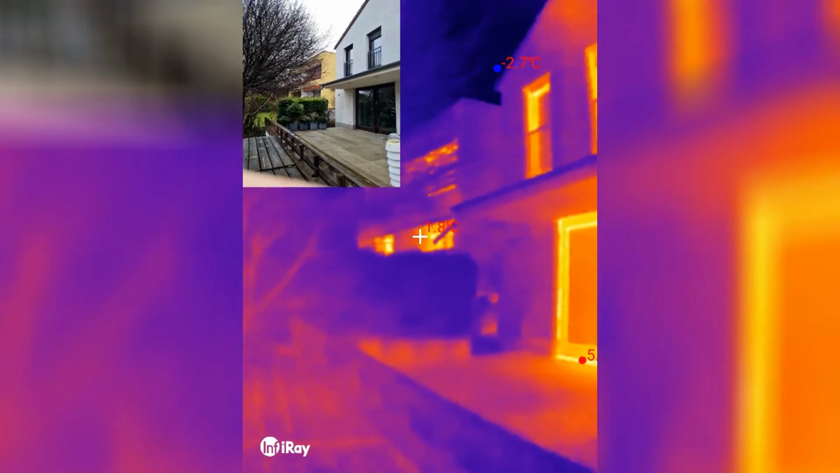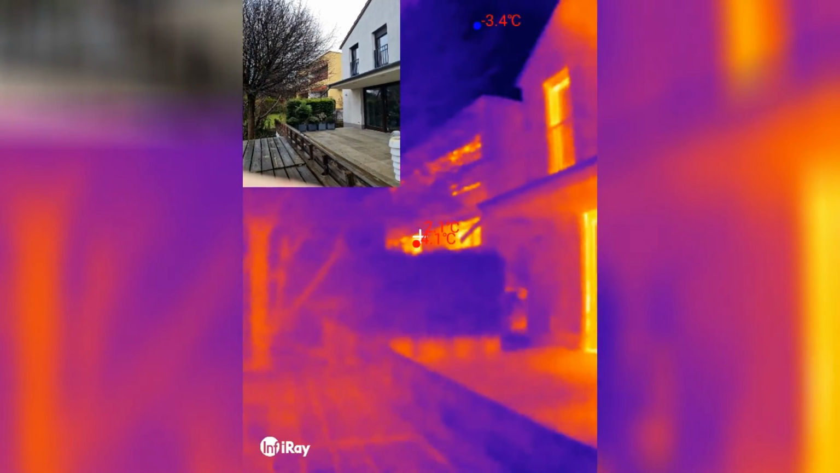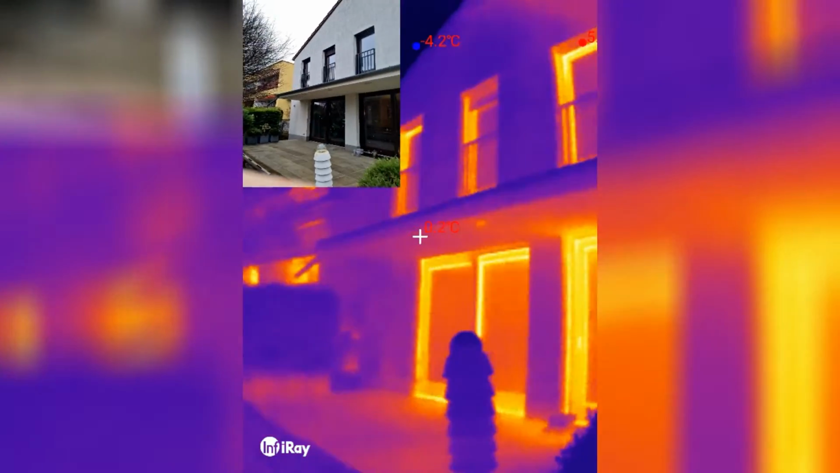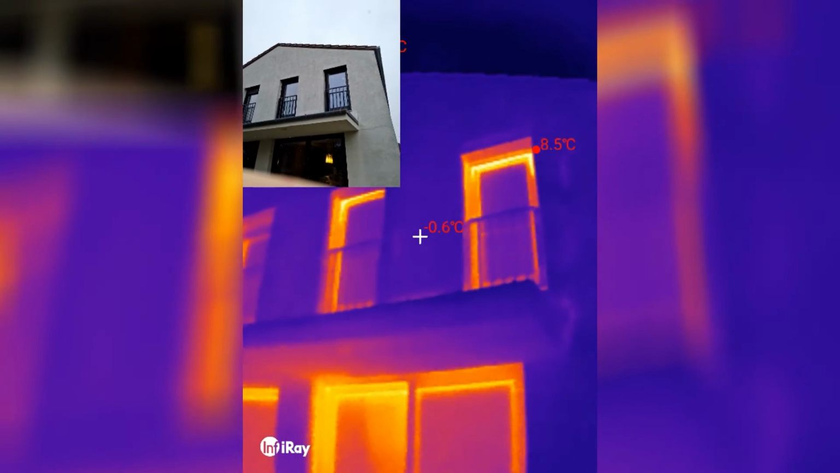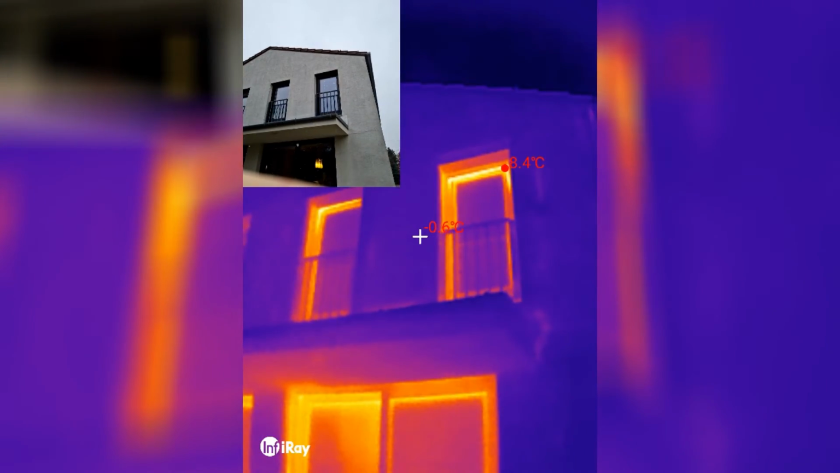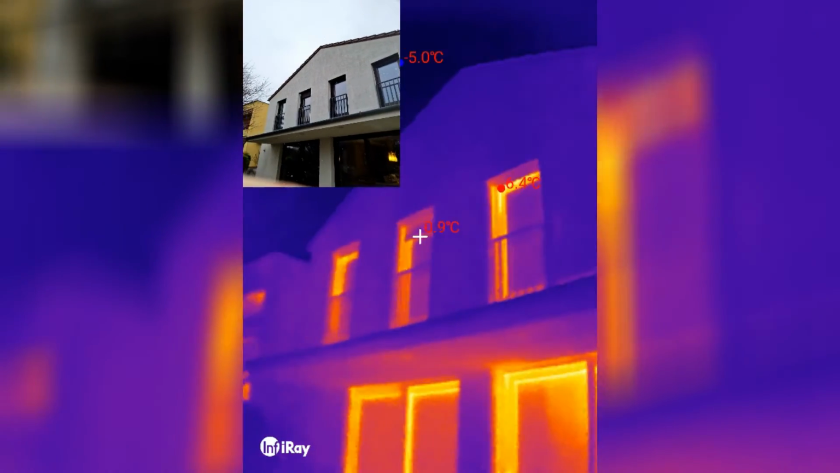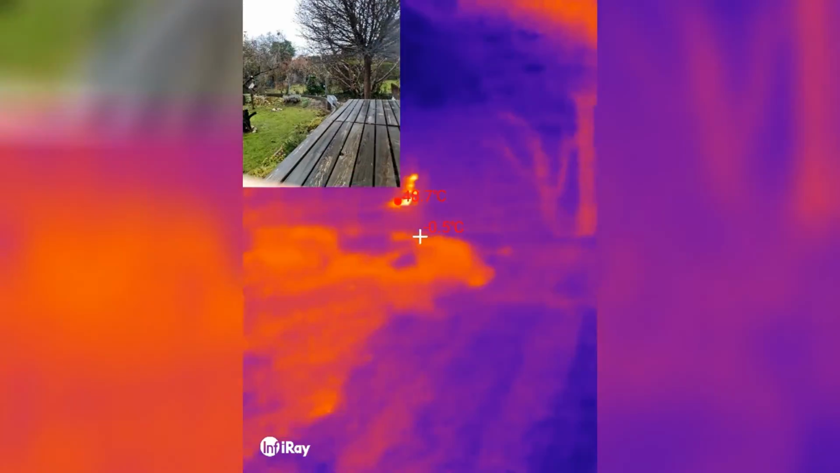Oh, that's my neighbor's house. That is glowing brighter than ours. Well, obviously that's further away. But yeah, I can see the heat, and I think I can see the heat escaping around the shutters. That's the thing on the top of the windows. Wow, interesting.